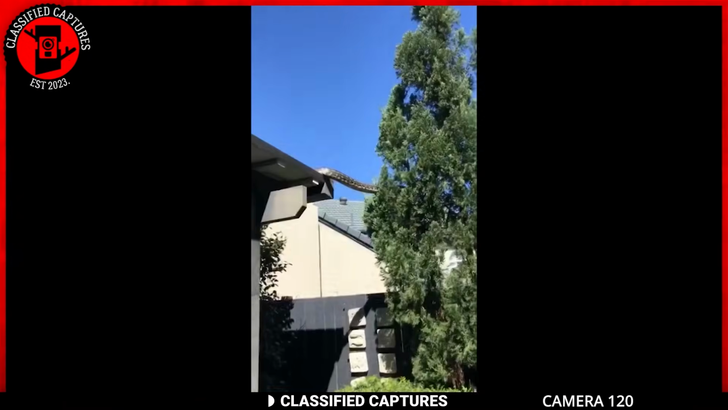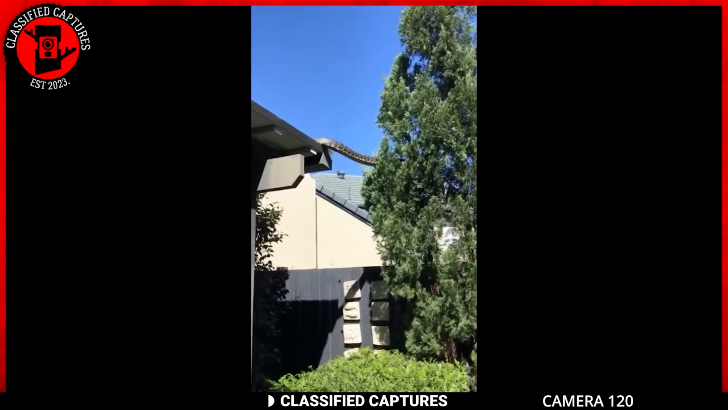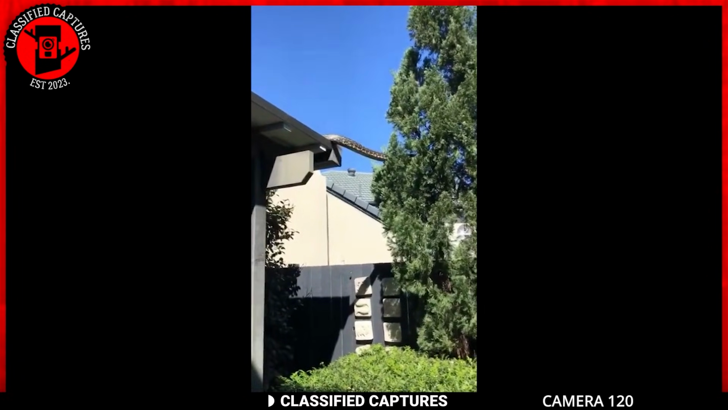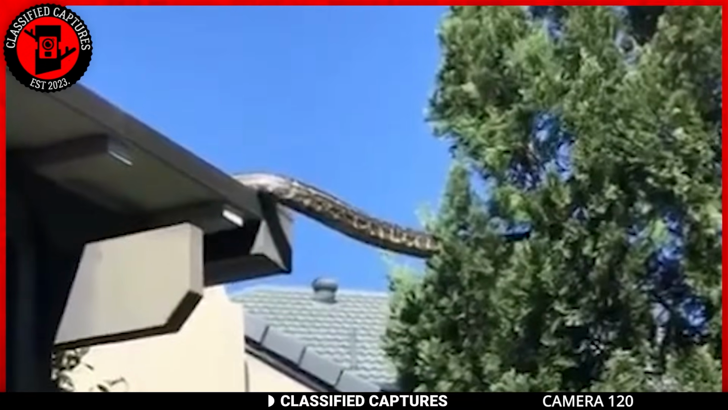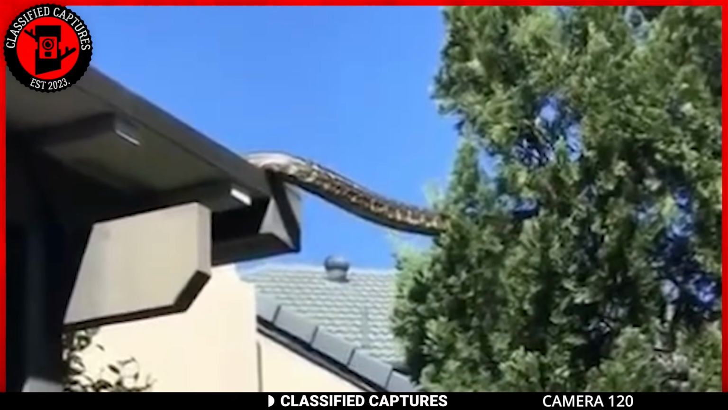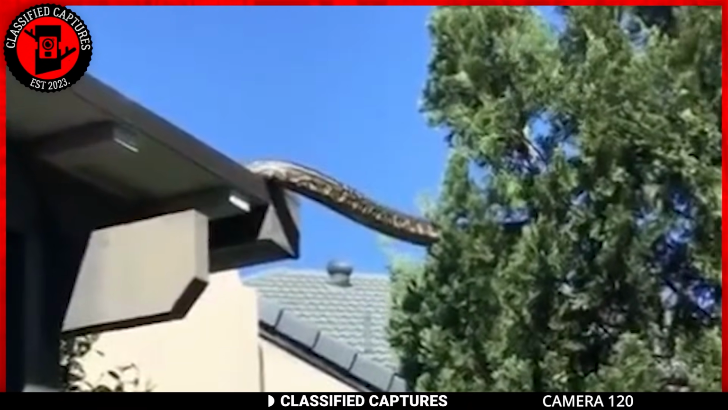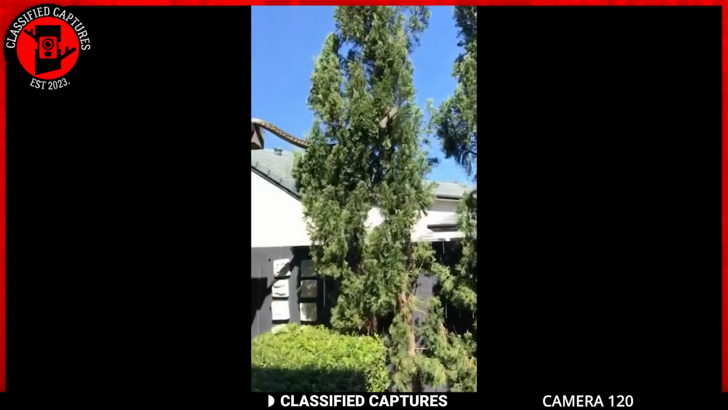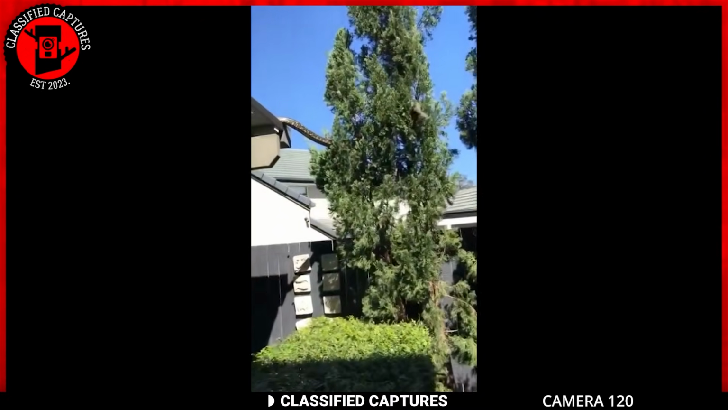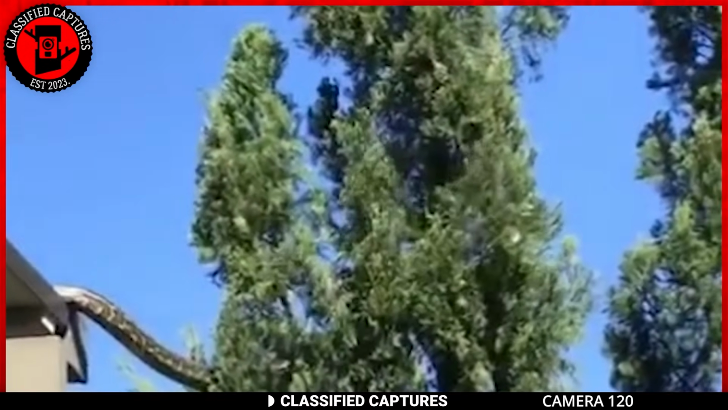And as you can see in this chilling footage captured by a family, a massive snake is navigating its way from the roof of their house onto nearby trees. The sheer size of the serpent is enough to evoke a sense of awe and fear, especially as it gracefully moves between the structures. Snakes are known for their agility and climbing abilities, but witnessing such a colossal specimen in a residential area is undoubtedly a rare and unsettling experience.